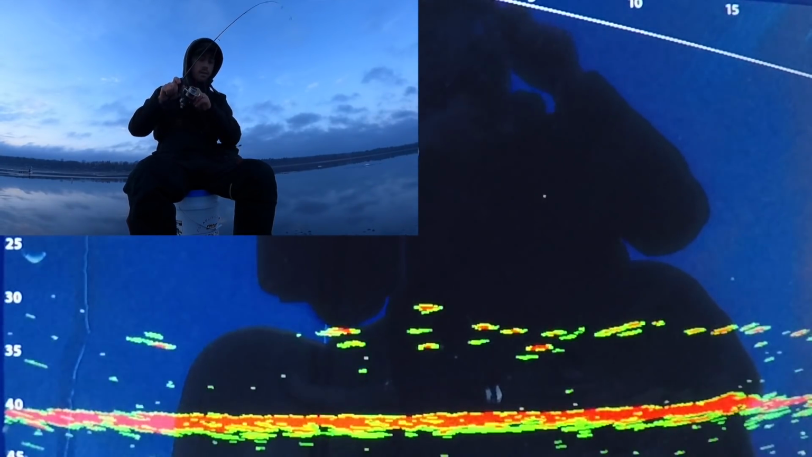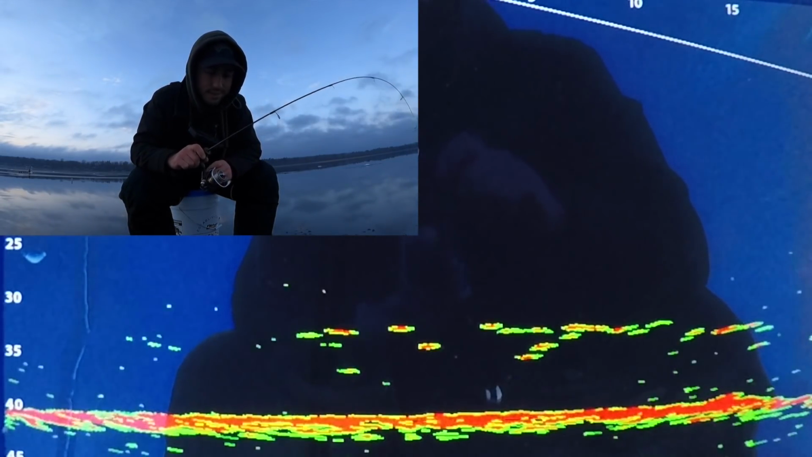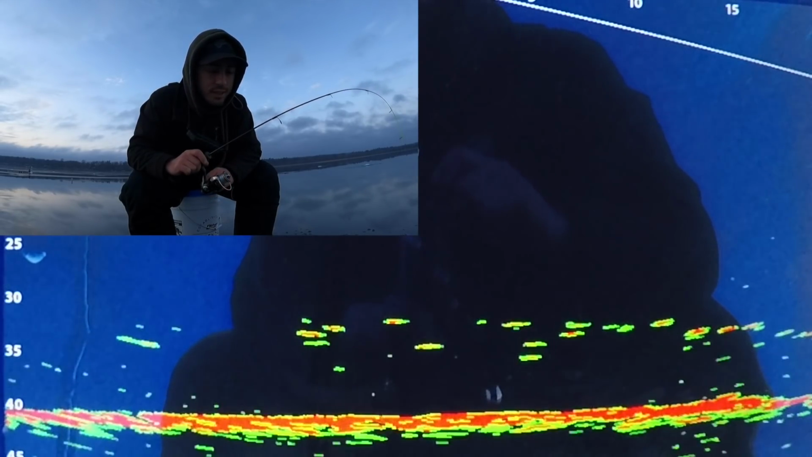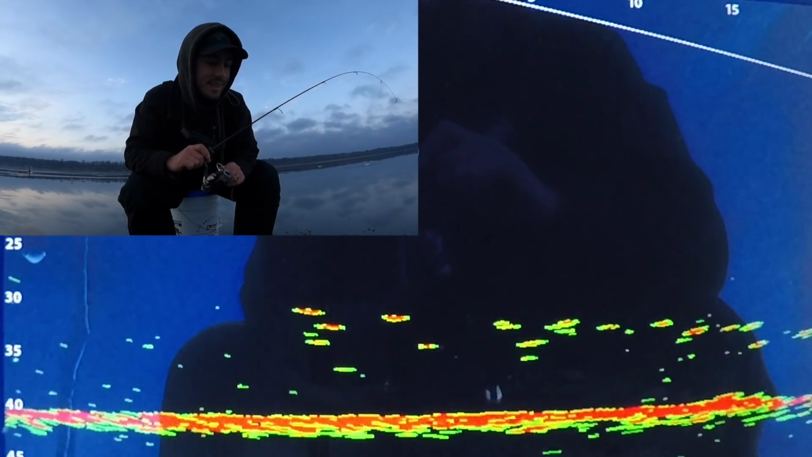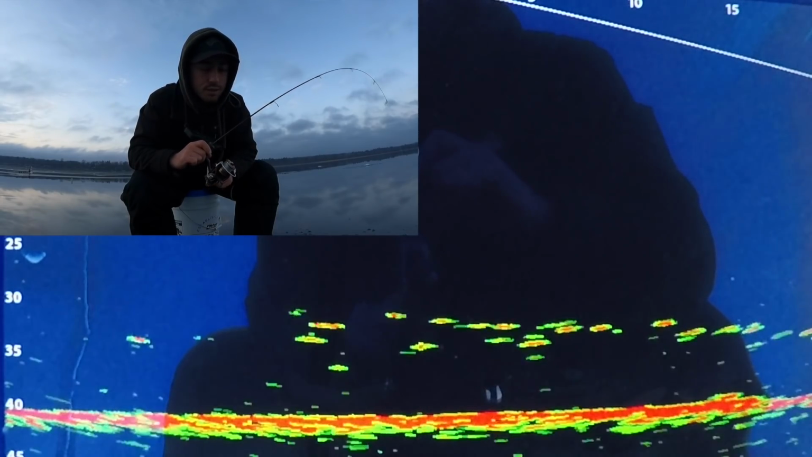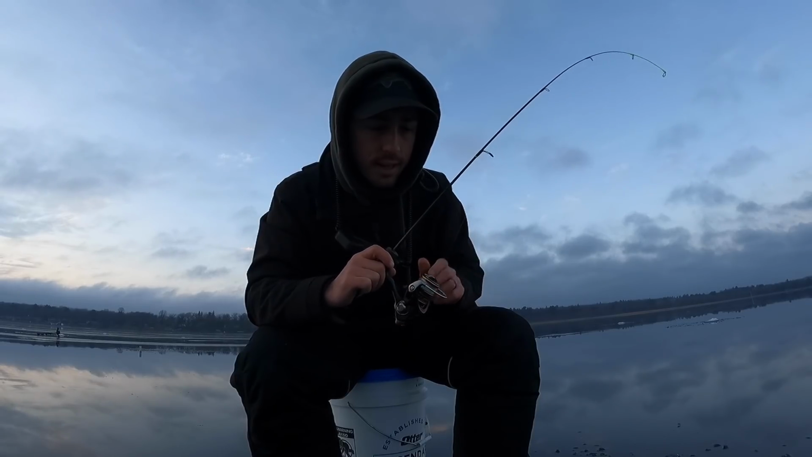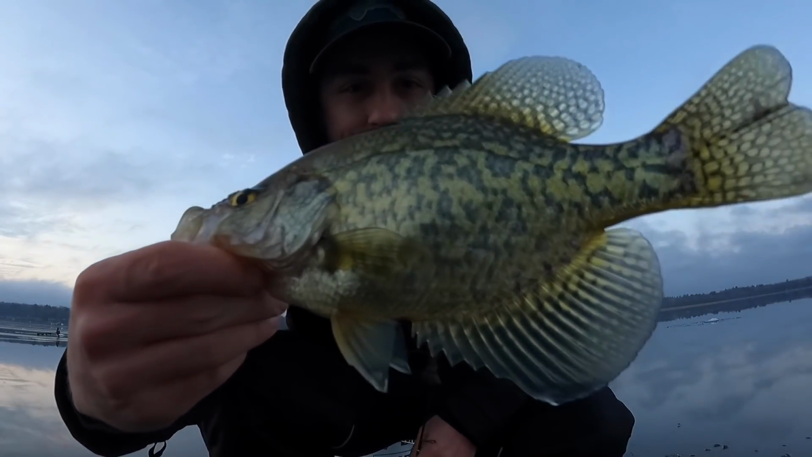There we go. It's still not hot and heavy, like they're not destroying the bait. If I make a few more bait changes, that might change. But I also hate retying, especially with 2-pound test. That is one of the biggest downsides of using really light line, it is a pain in the butt to change. And that is a really nice crappie.